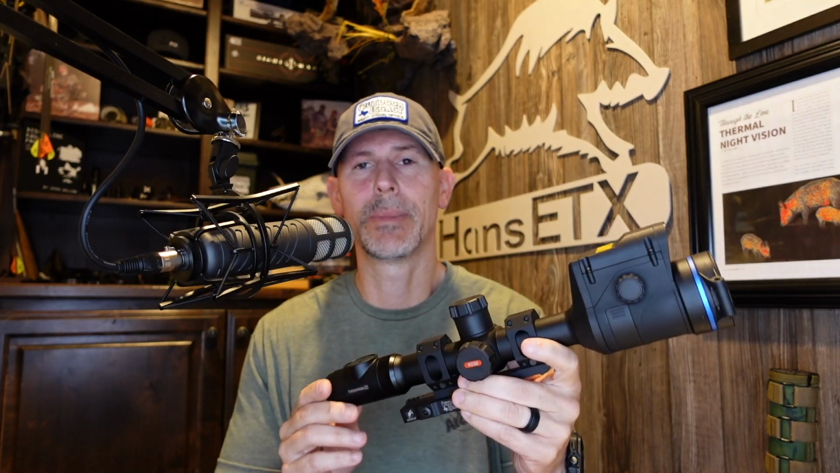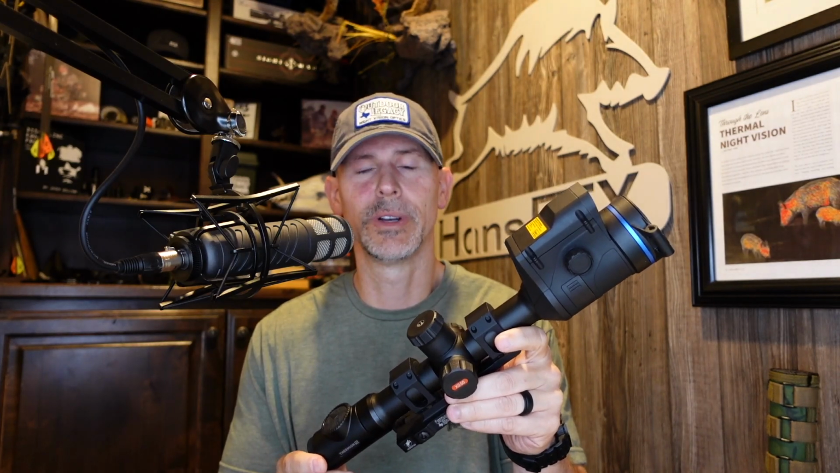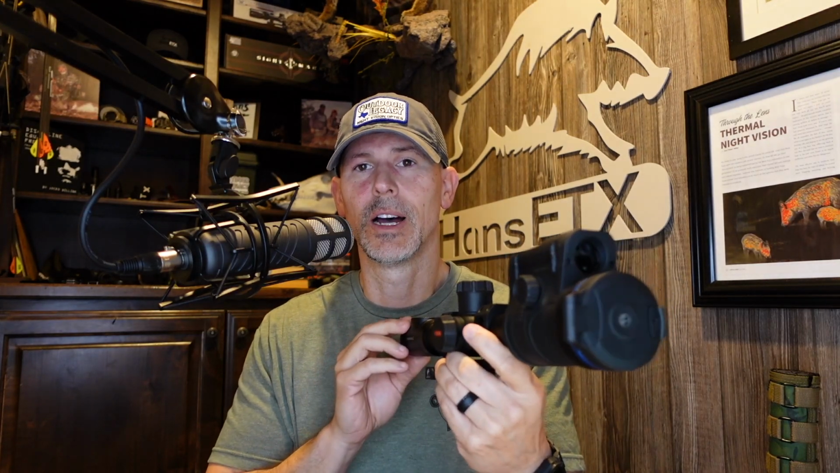So it does have a minus 40 millikelvin Linred thermal sensor in it. Also, this has a laser rangefinder, which the previous XG50 did not have. So that's a big difference. And the picture is better. The picture is actually better on the new XG50 compared to the old one. So you're going to get maximum, better performance, better picture image, better features.